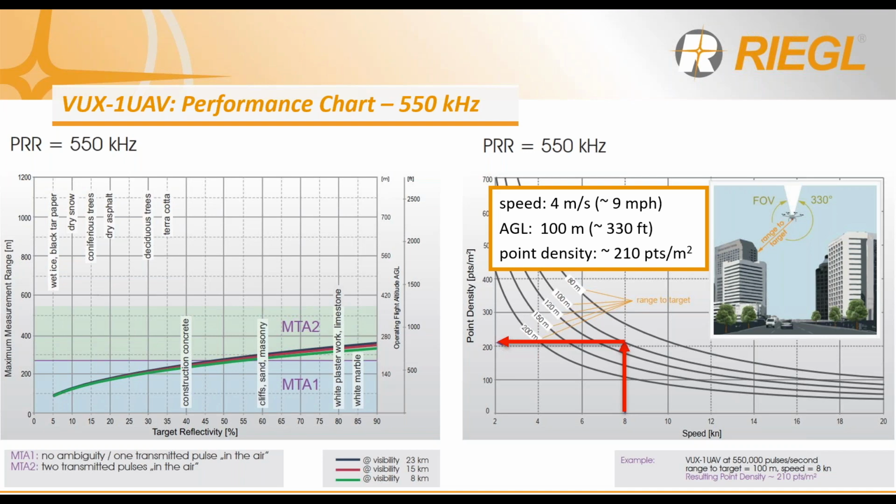I also want to bring to your attention the graph on the left, and you will see that the maximum measurement range for the VUX-1 UAV is dependent on the reflectivity of objects within your project site, as well as your aircraft's altitude. The more reflective an object, the greater the maximum measurement range.